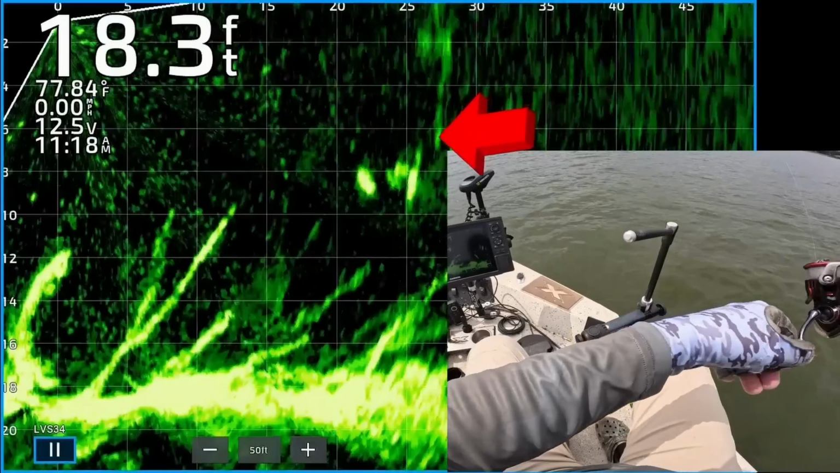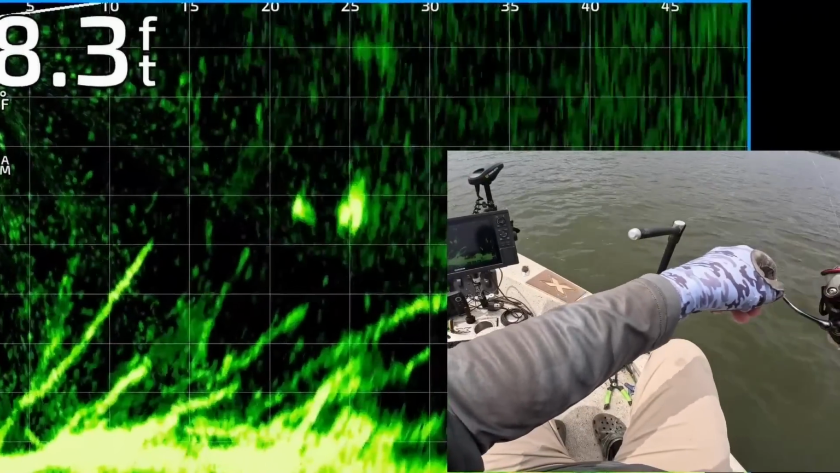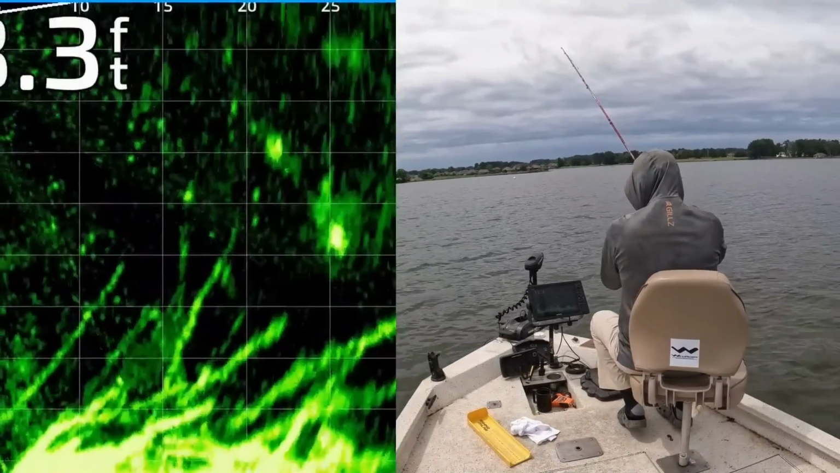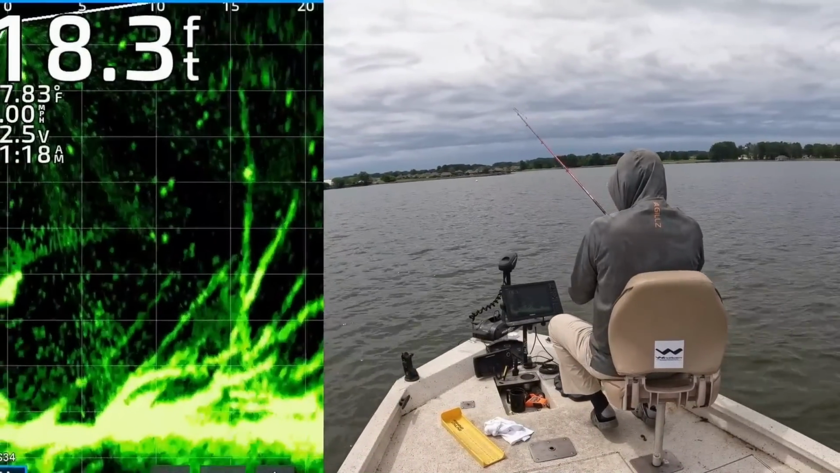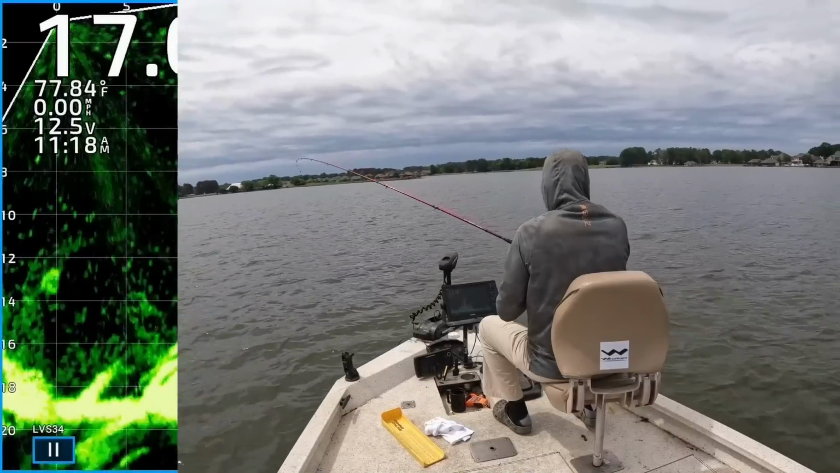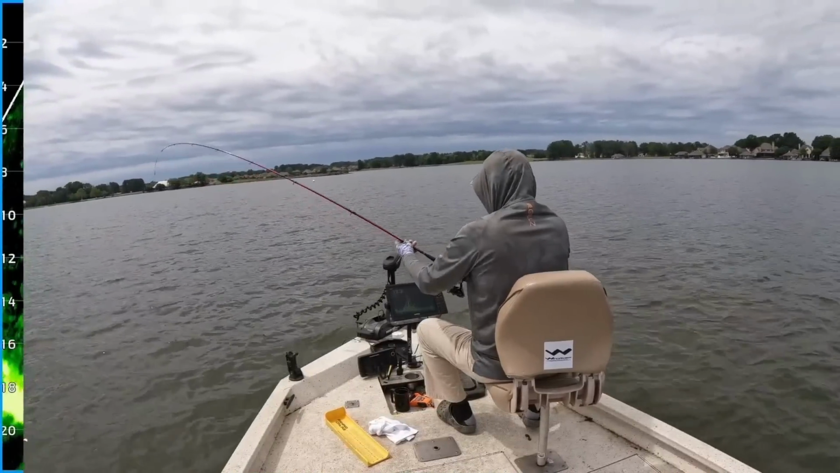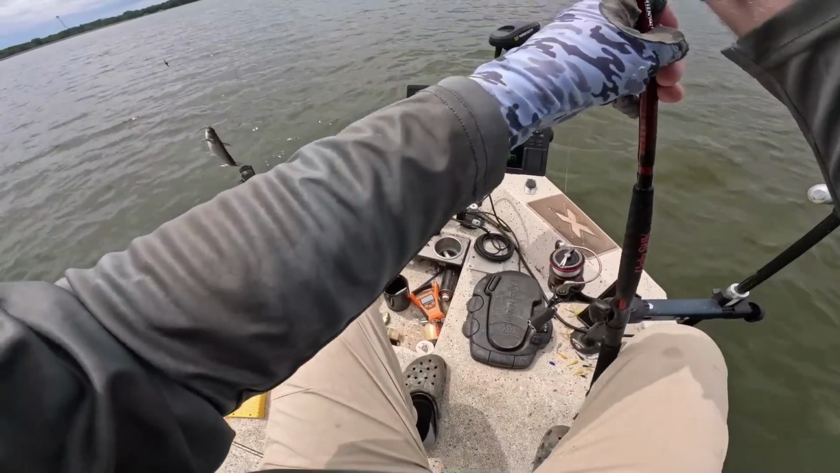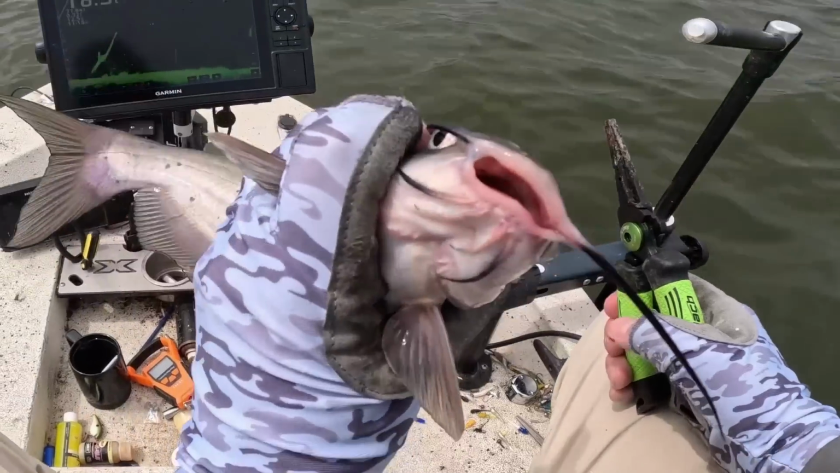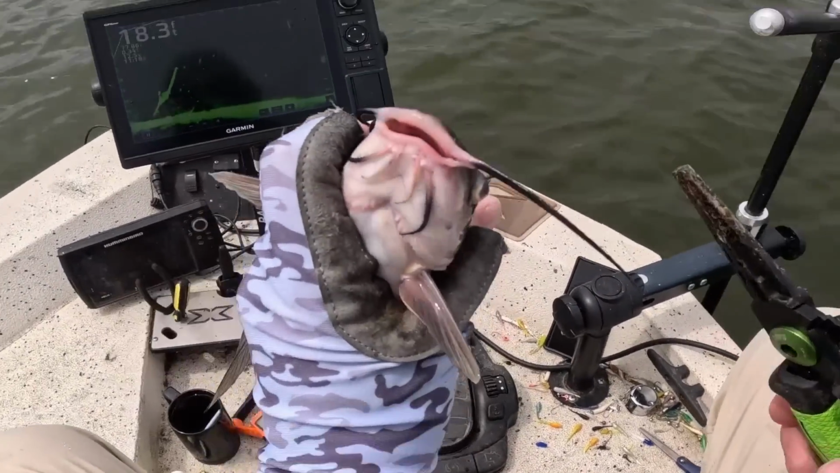There's my jig and weight. See if one of them's going to eat it. Yep. Got that one. Yes, sir. Hope that's not a catfish. It is. No. It is a catfish. Dang. I thought there was some big crappie hanging out. Look at that mug.